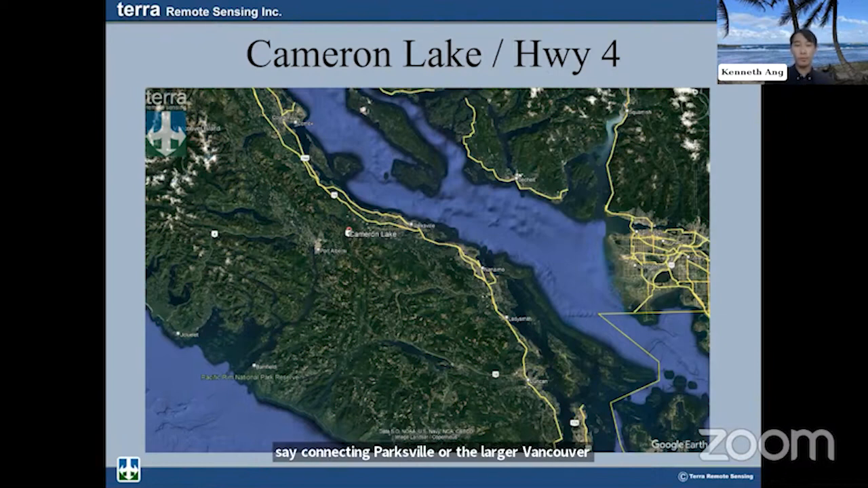And Tofino is a huge tourist destination for us. The fire hit around there in early June 2023, last year, and that really closed down the whole highway. So this is our immediate post-wildfire mapping. We were sent there right after the fire was put out.